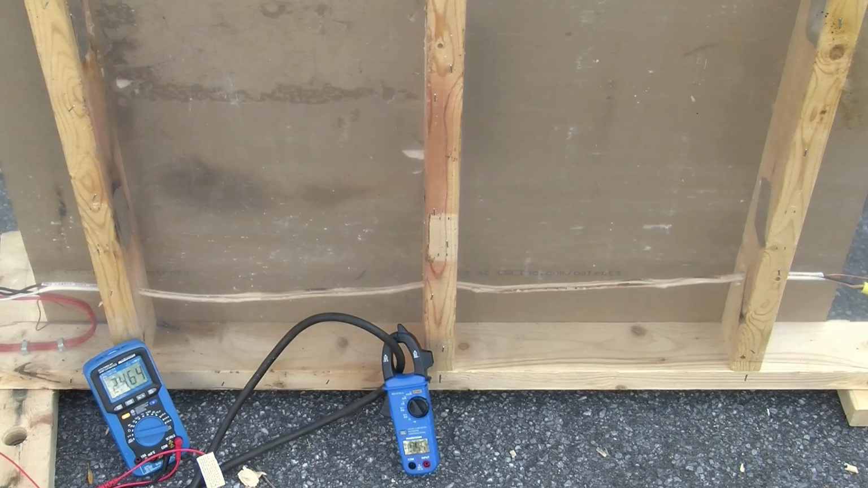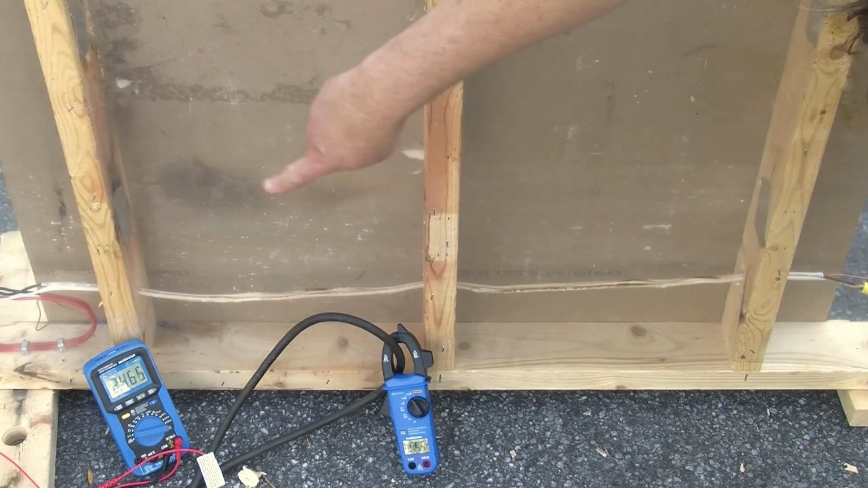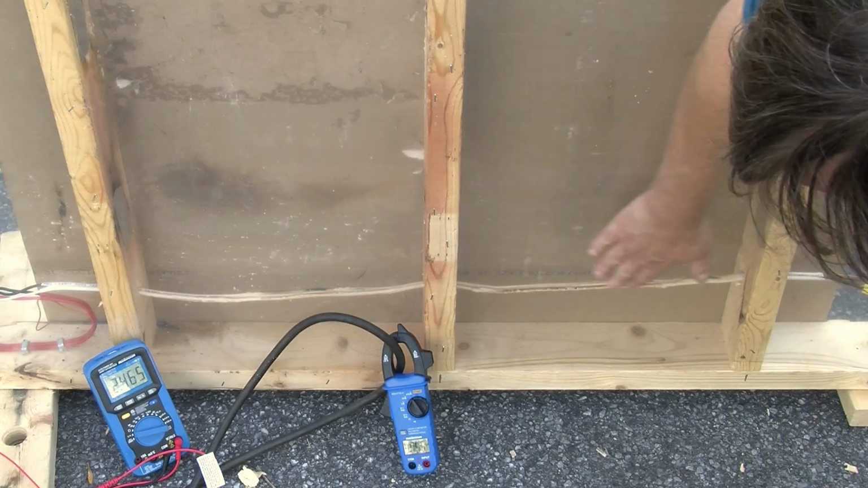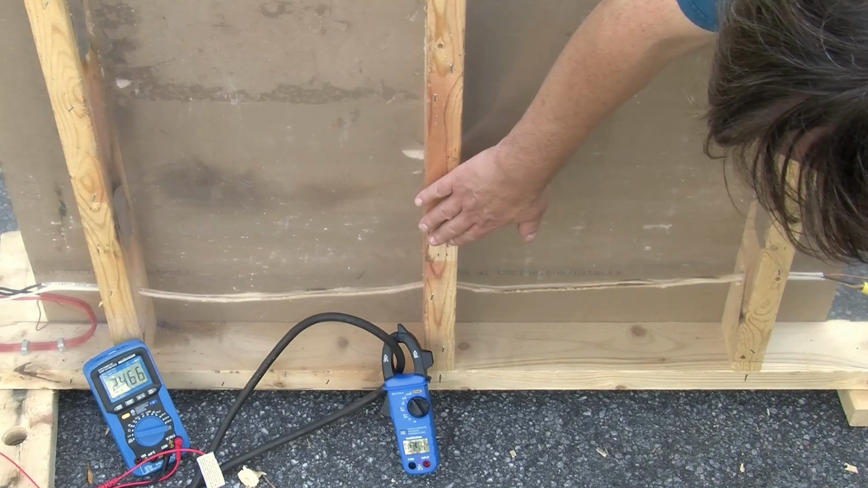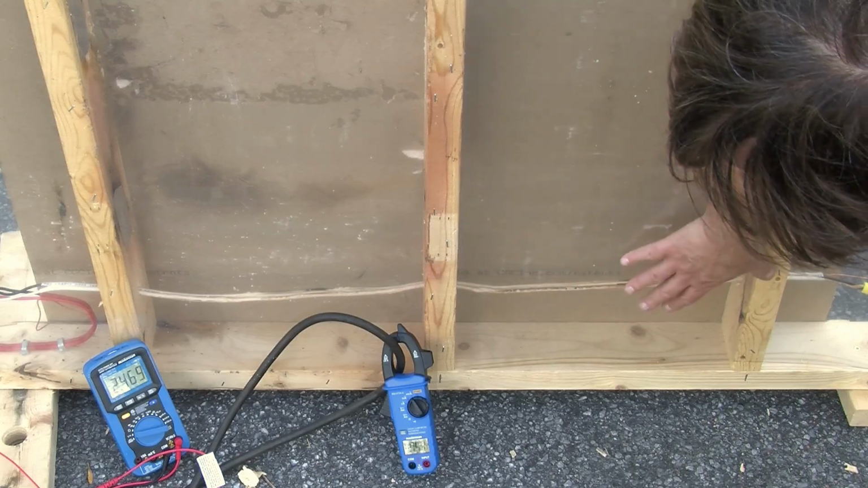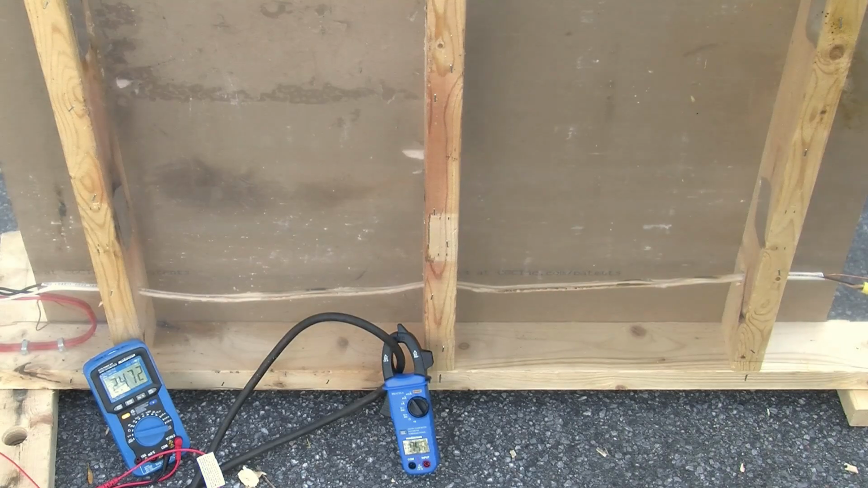And to put things in perspective, the total power being dissipated in the wires is probably around 160 watts at this current, and in each section here it's probably close to 50 watts. Well, maybe even more than that. Probably closer to 60 or 70 watts. And that is an incredible amount of heat in a relatively small surface area, so it's no wonder the temperatures are pretty high. Let's measure the temperature at the edge again.